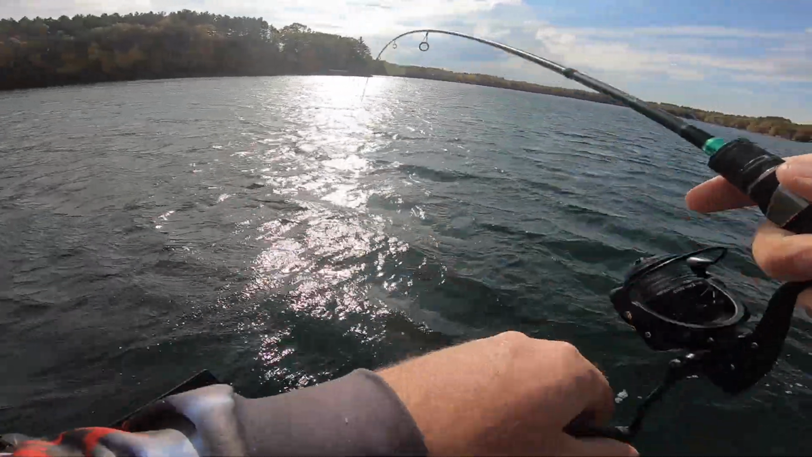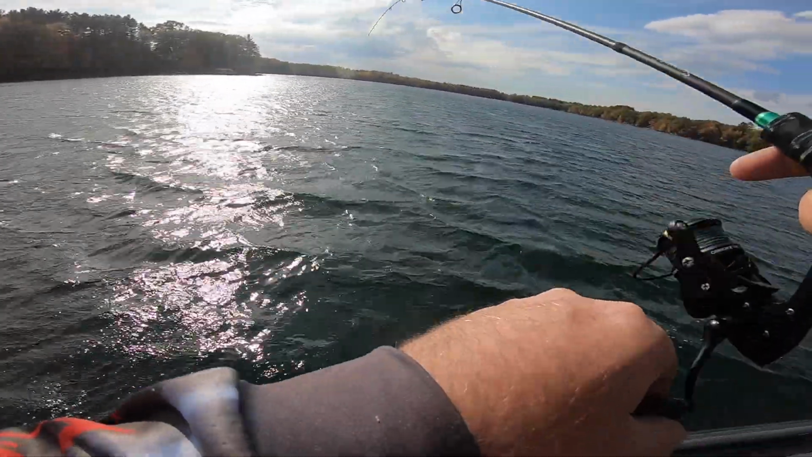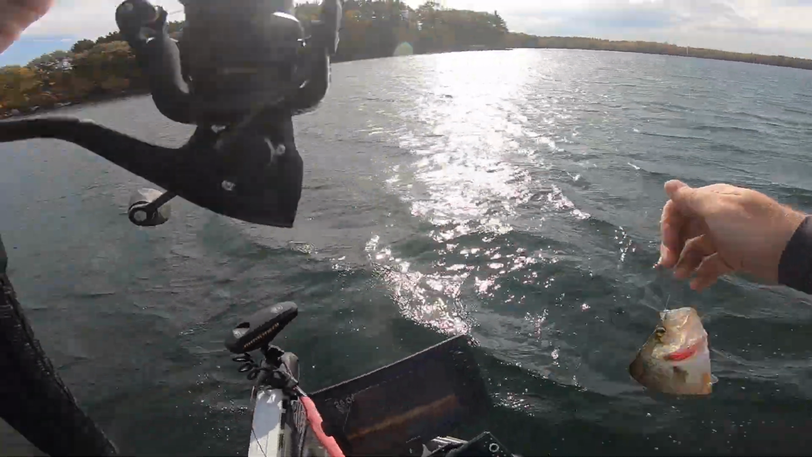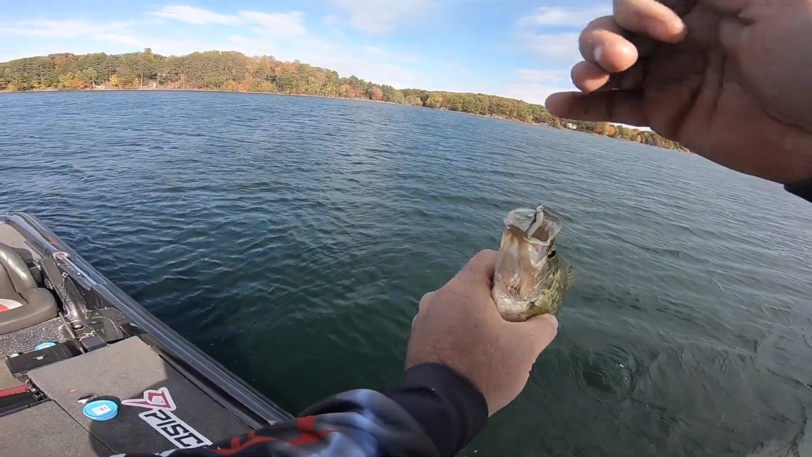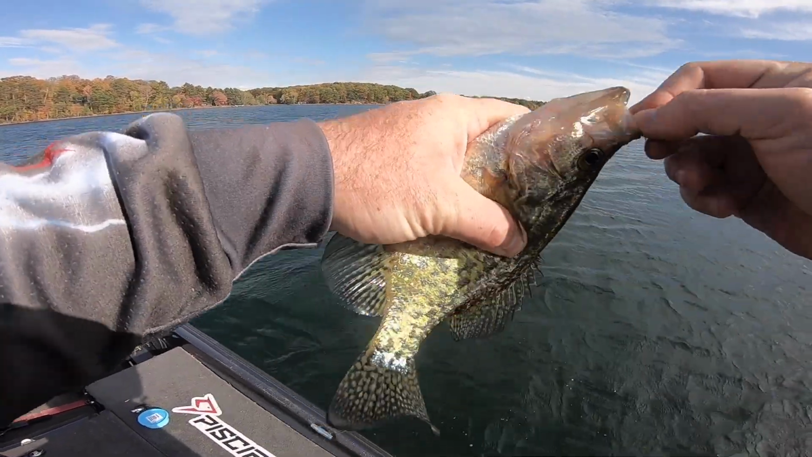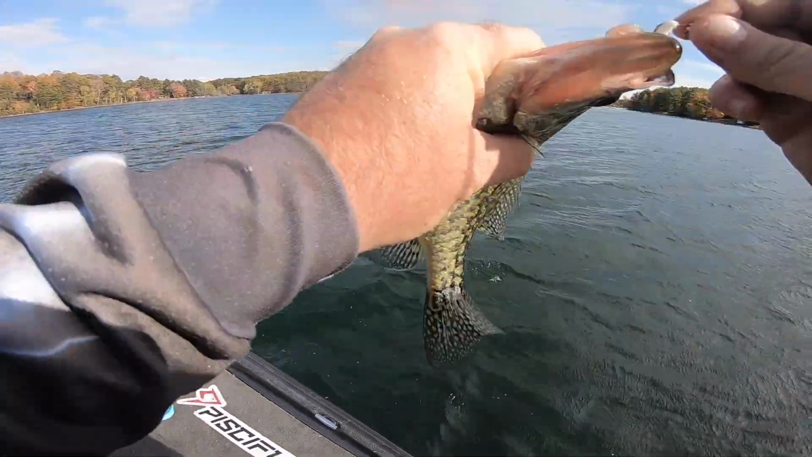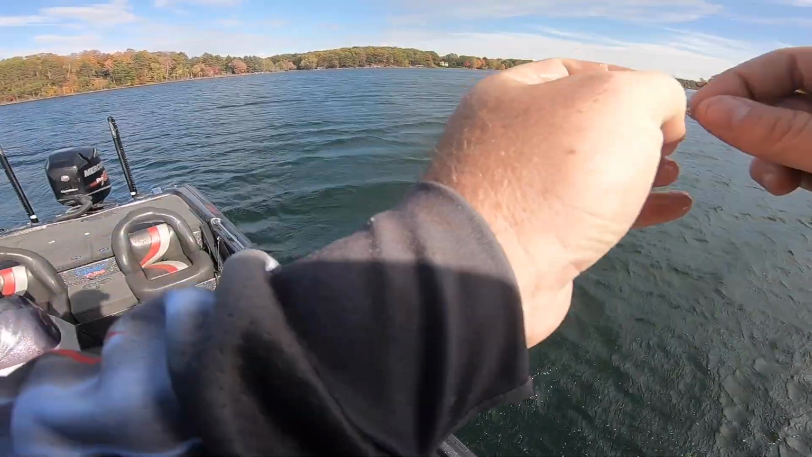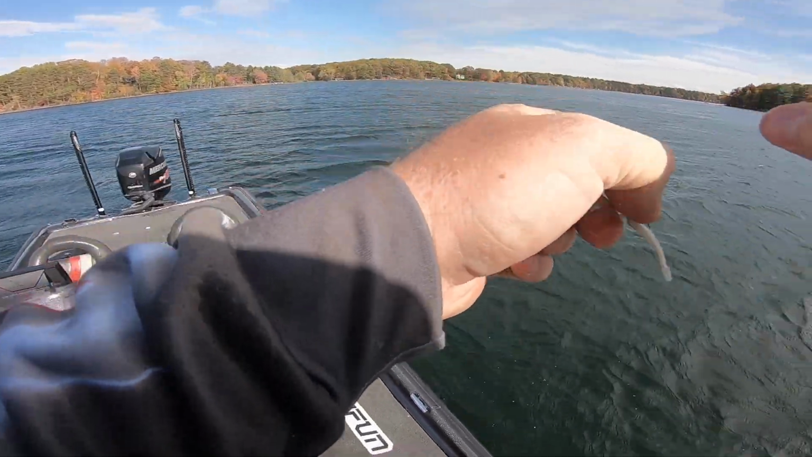There's one, guys. Can we get one that's a little bit better here? All right, got a crappie, there we go. And that crappie is fat, been eating a bunch. Not a giant, but a decent Northwoods crappie. All right, we're gonna let that one go. This wind is really howling. I apologize for the audio, guys.